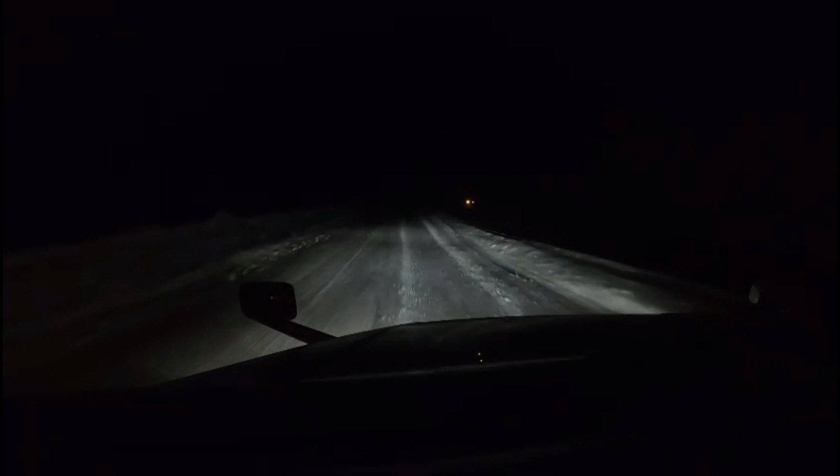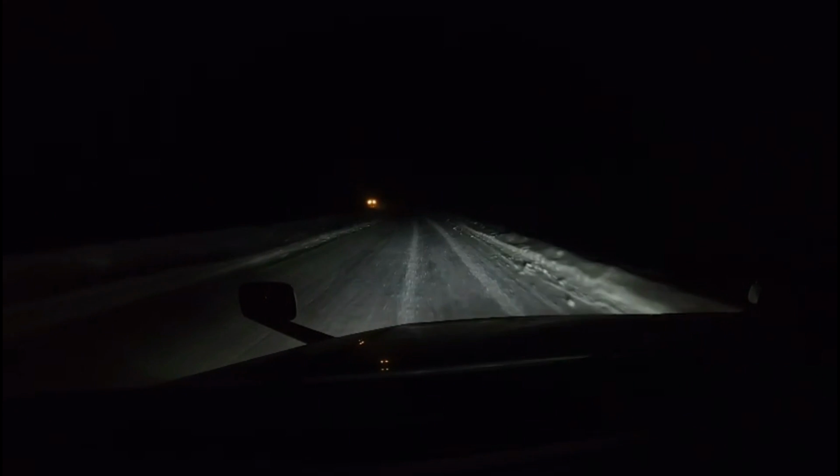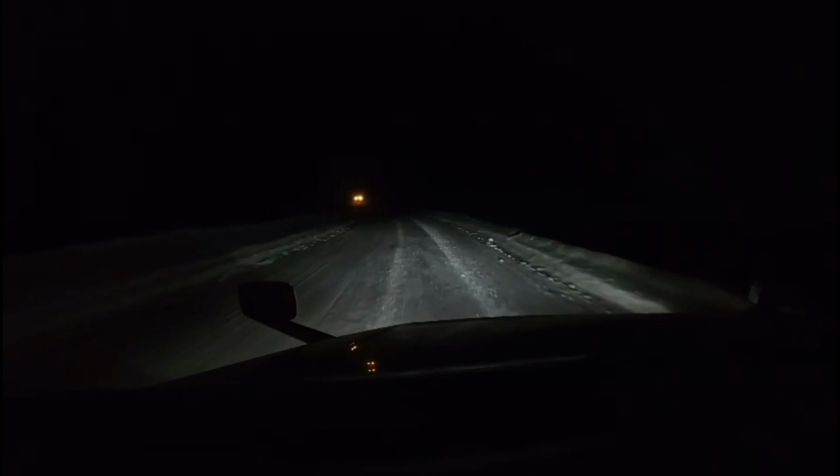Yeah, baby. They need -15 or less for the road to repair itself, to freeze. It doesn't freeze deep enough to keep a solid base. And then if we drive on it and tear it up, it just falls to pieces.